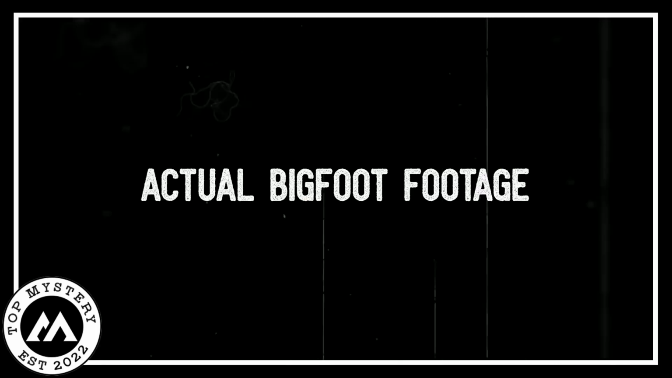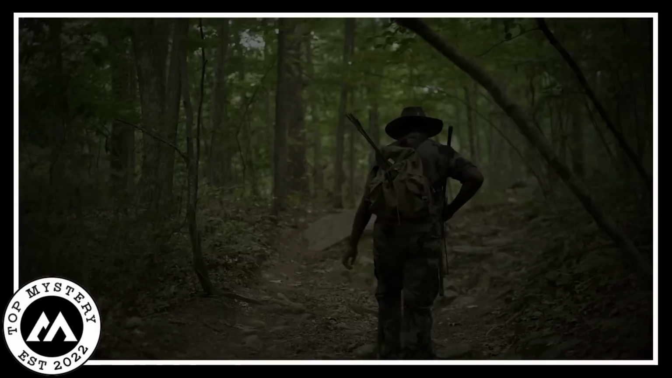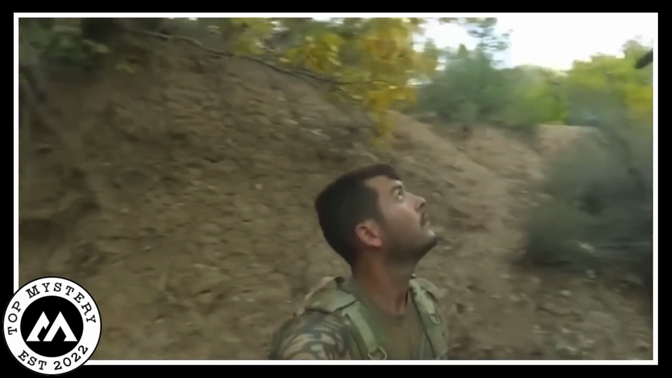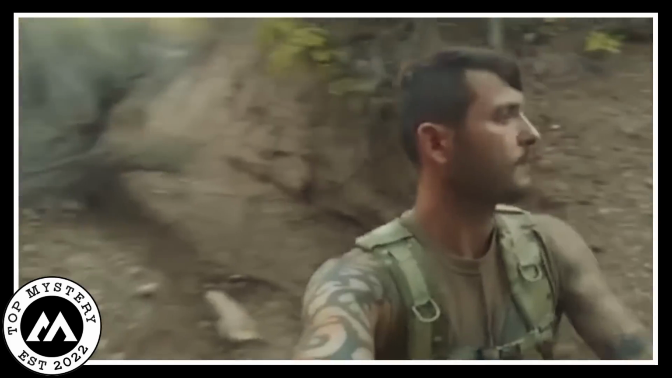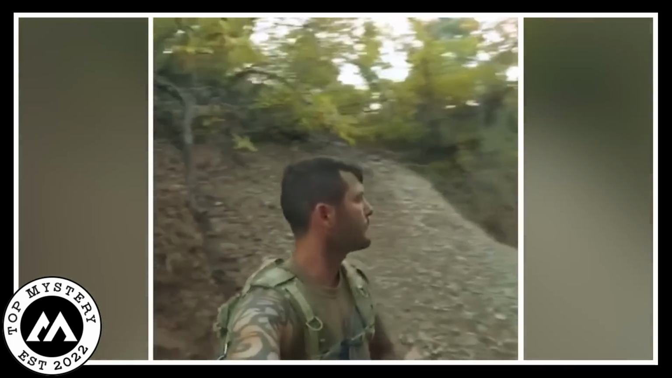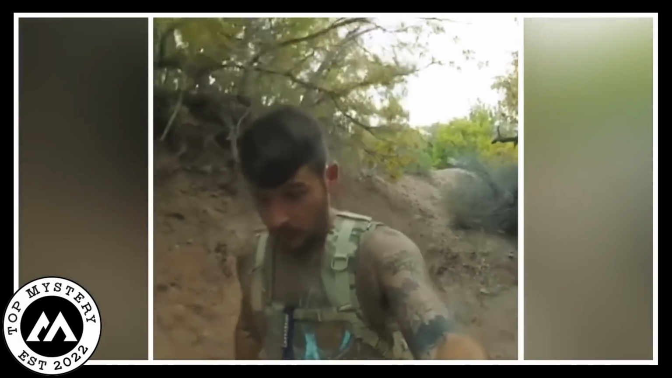Actual Bigfoot footage. In a spooky forest wrapped in darkness, a brave person took a scary journey, their steady steps breaking the quiet air. They held a camera that started capturing a strange feeling, a sense of unseen eyes and a creepy presence nearby. As they moved through the crazy trees, the camera showed the mysterious atmosphere in the air.